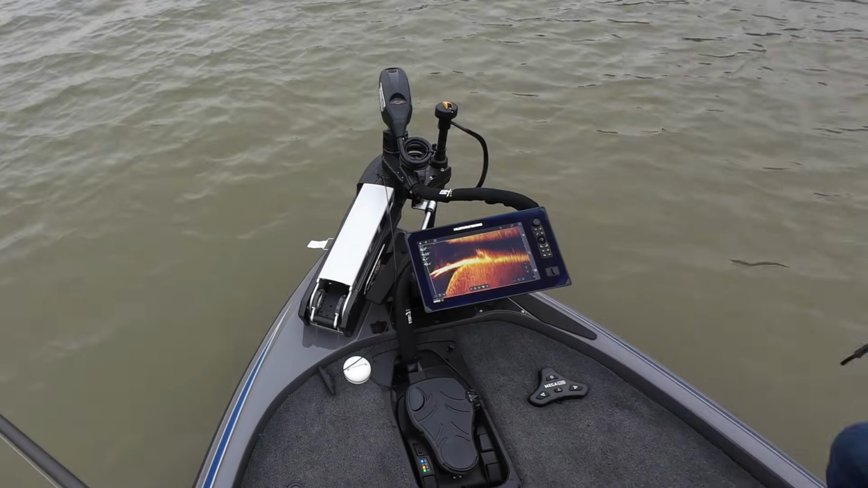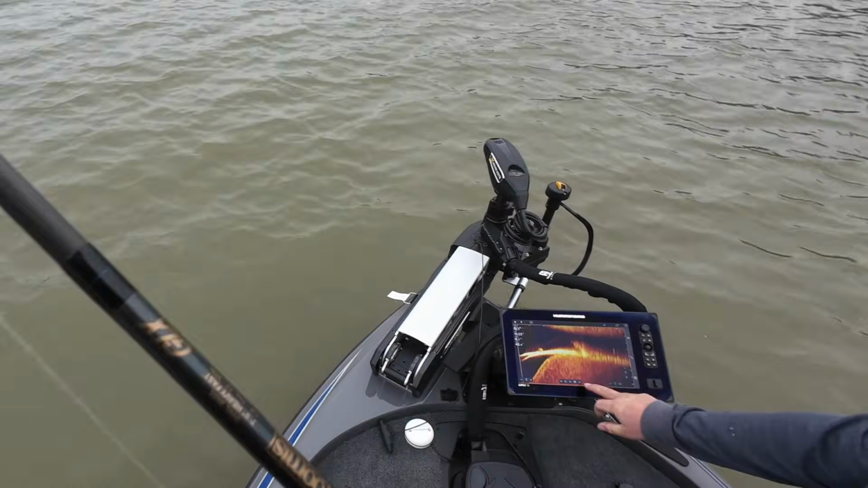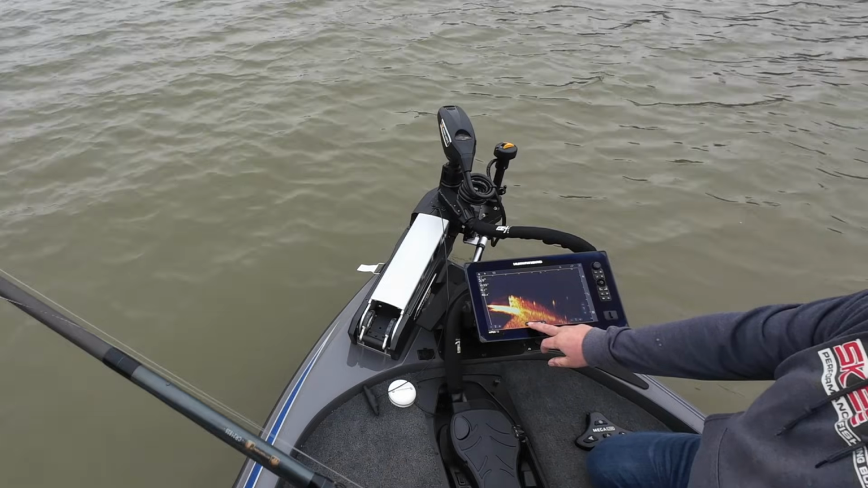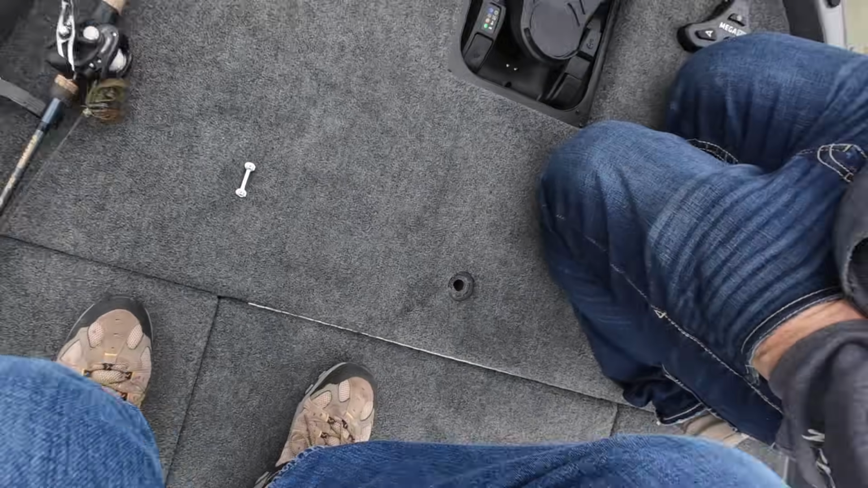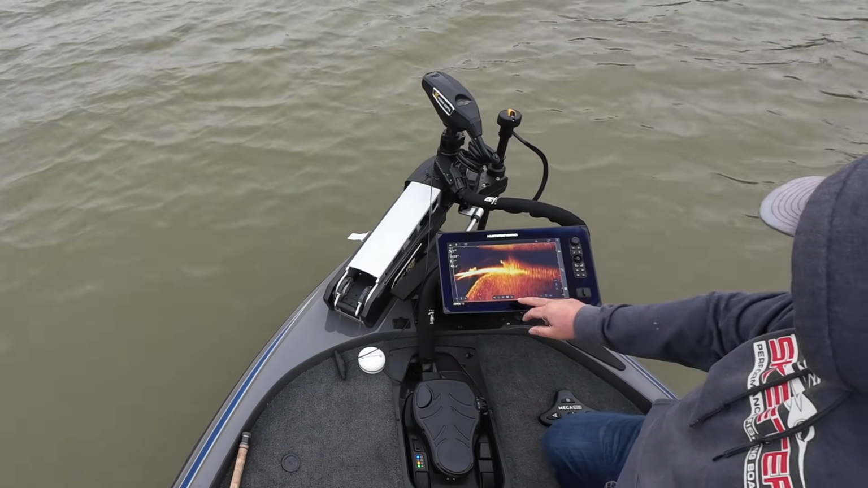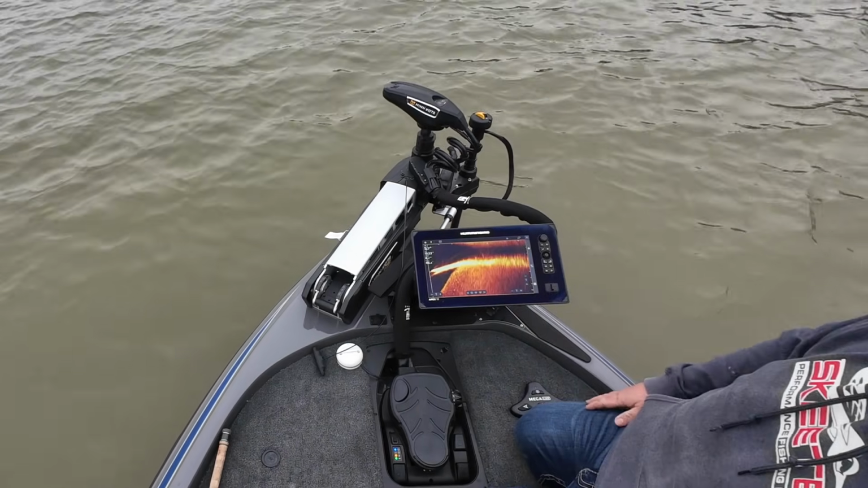Let's look. And you can control all these settings. You can control the target lock with this also. So if you want to steer it with this, just hold that and you steer your target lock. Nice. Okay. And then I think the One Boat Network button is also set to target lock. So now we're target locked on that brush pile again. Okay. Back to Minn Kota steer. Now it's following the trolling motor again.